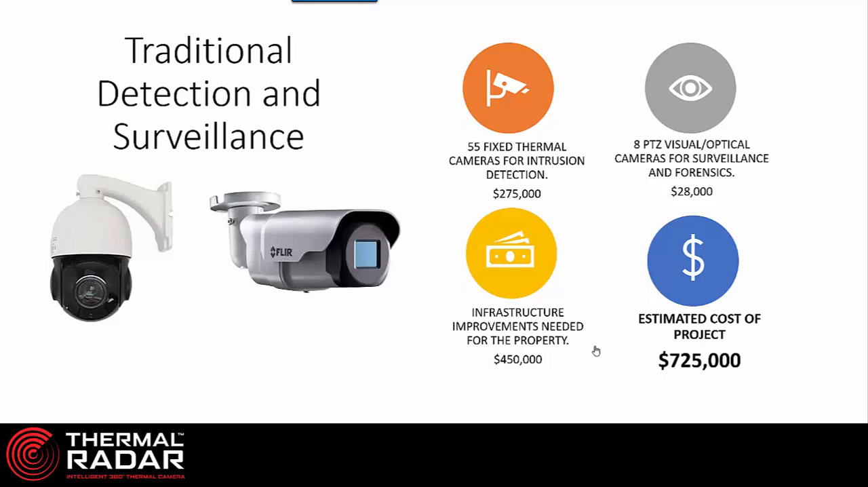But when you compare a thermal radar to another type of installation, the installation I'm going to show you is a small airport. And this small airport is going to take 55 fixed cameras. They could be FLIR cameras or Axis cameras or other brands of cameras. But at $3,000 to $5,000 per camera, it gets very expensive.